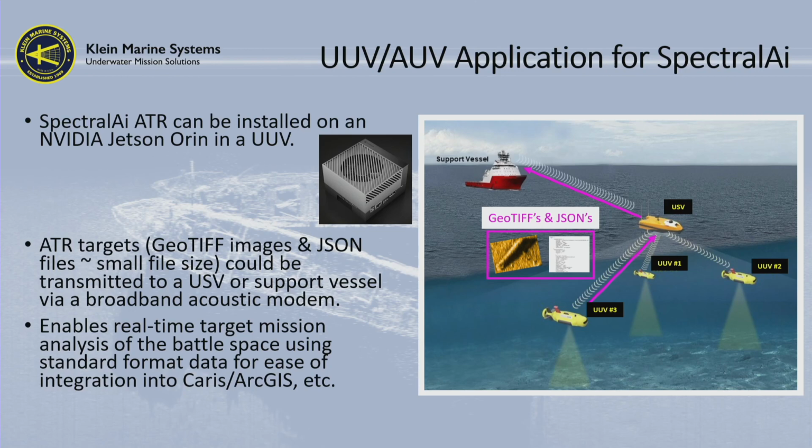But if you have one of those small little NVIDIA Orin computers, which runs on Linux, and our software runs on Linux as well, and you have that on the vehicle, it generates the GeoTIFF image of the target, and it generates the JSON file, and these are literally a couple of kilobytes or a couple of megs. That can be sent via acoustic modem up to a USV on the surface or back to the support vessel.